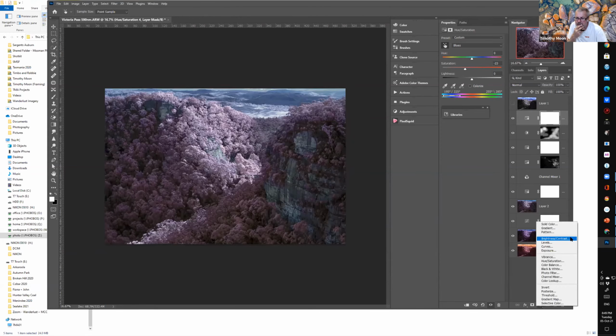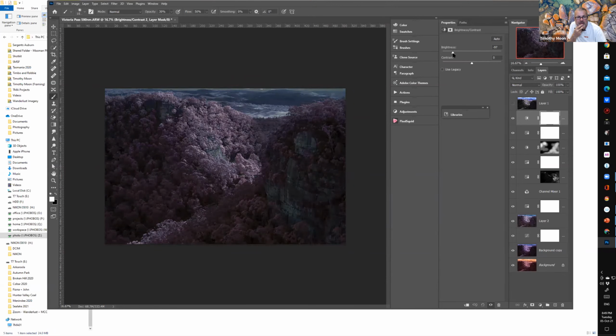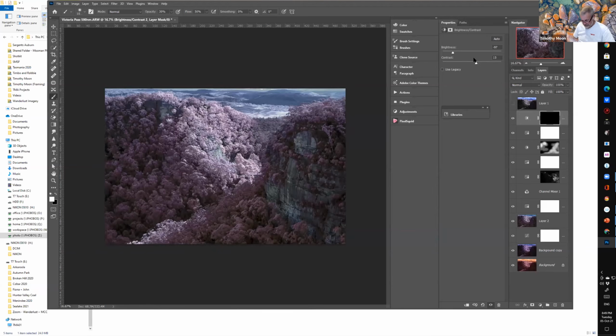I then might do my brightness and contrast. So we want to maybe darken off the edges. So I will darken the distance so that we're concentrating on the light that's coming through the pass.